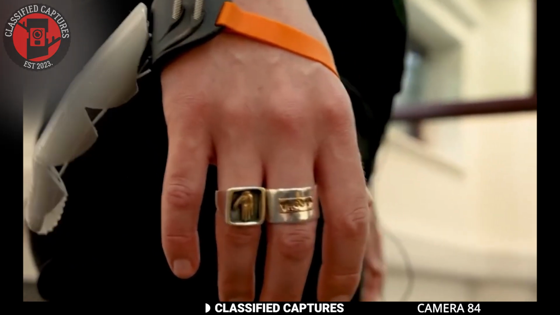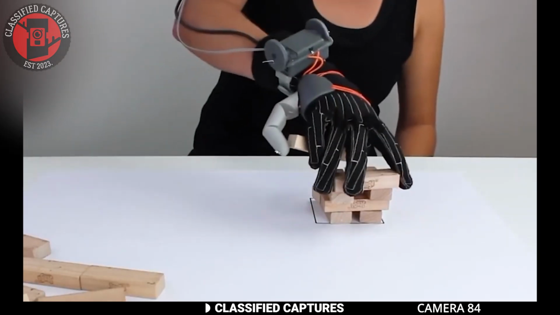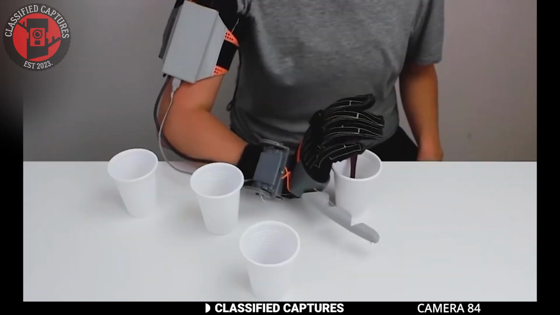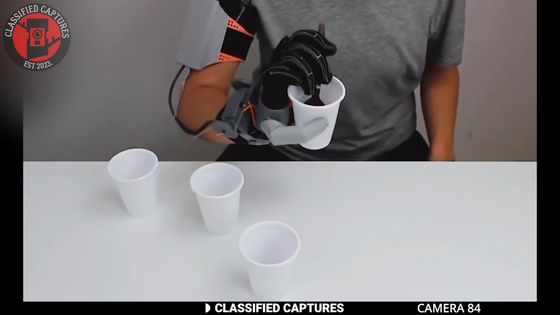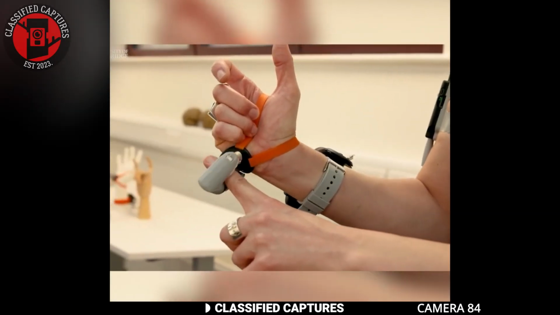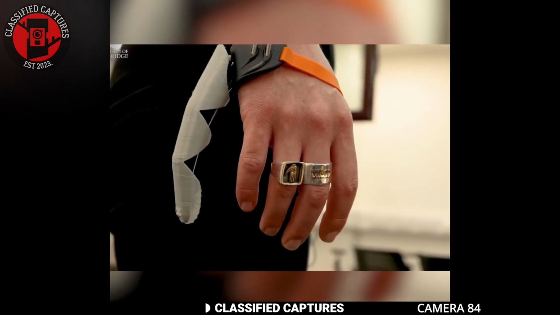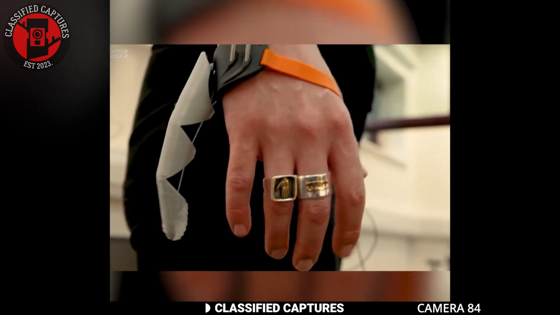Think about it. How much could our daily lives change with this added dexterity? For example, holding a coffee cup while typing an email or using a smartphone more comfortably. The idea of augmenting our bodies with extra parts is both thrilling and a little intimidating. Would you be up for trying out a third thumb?